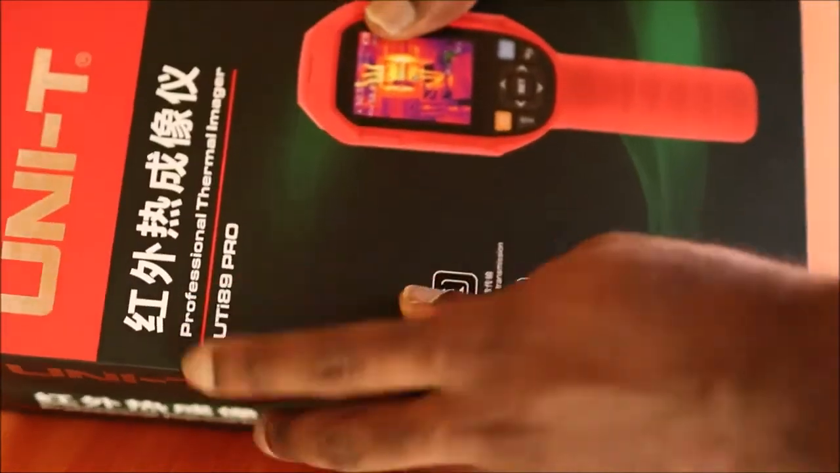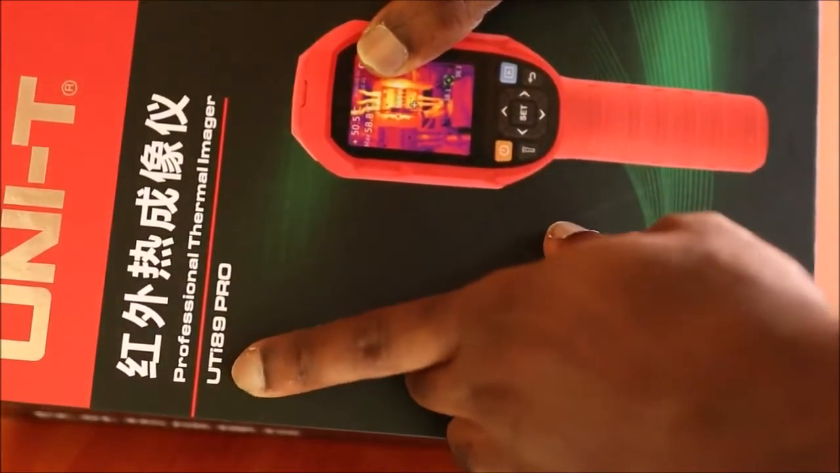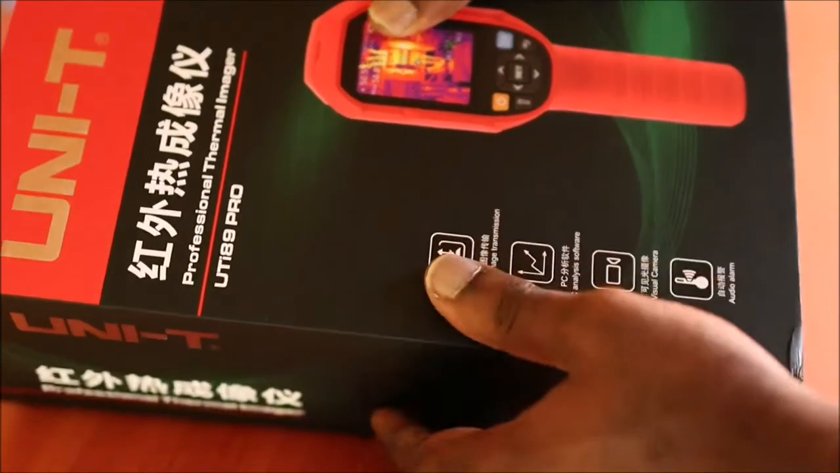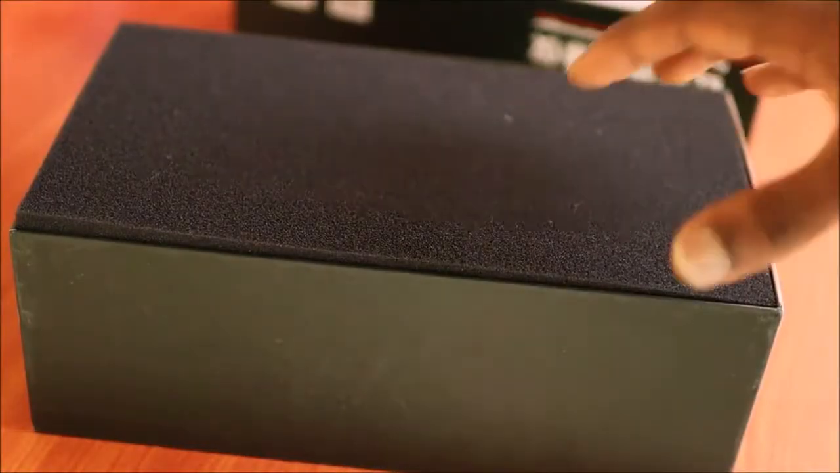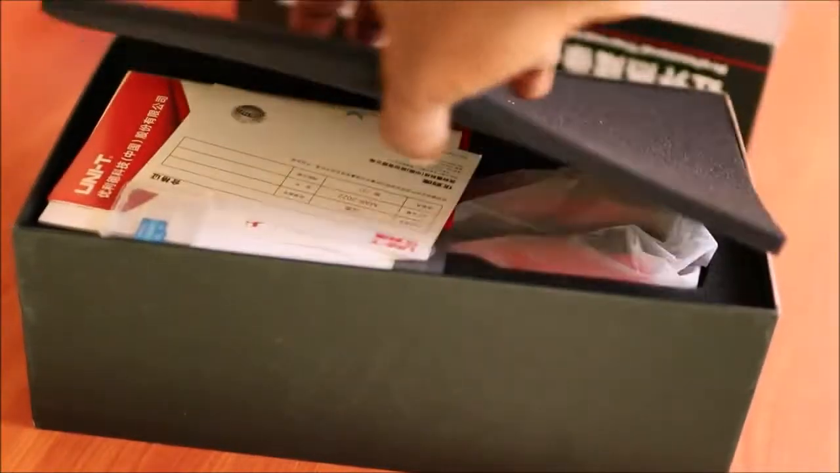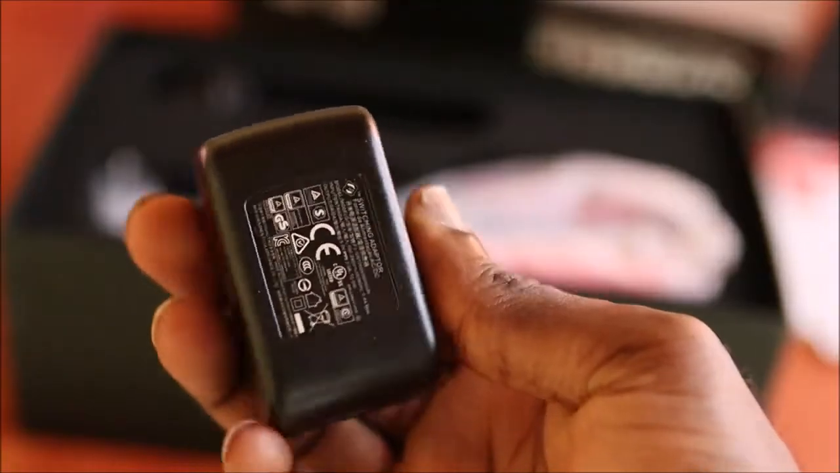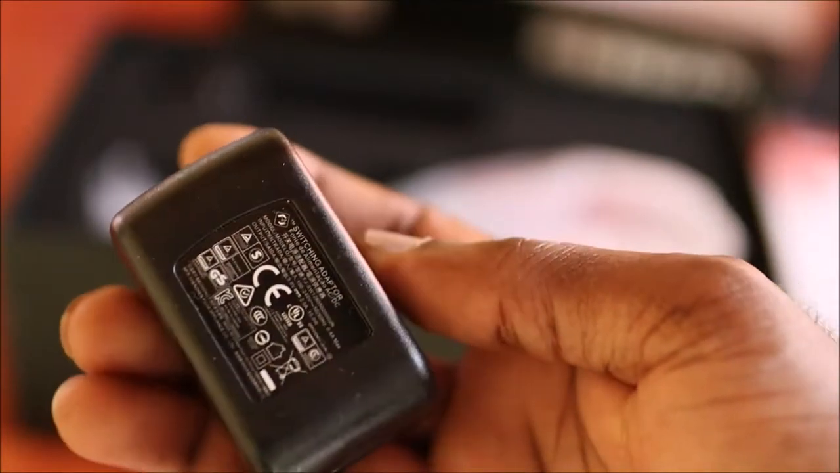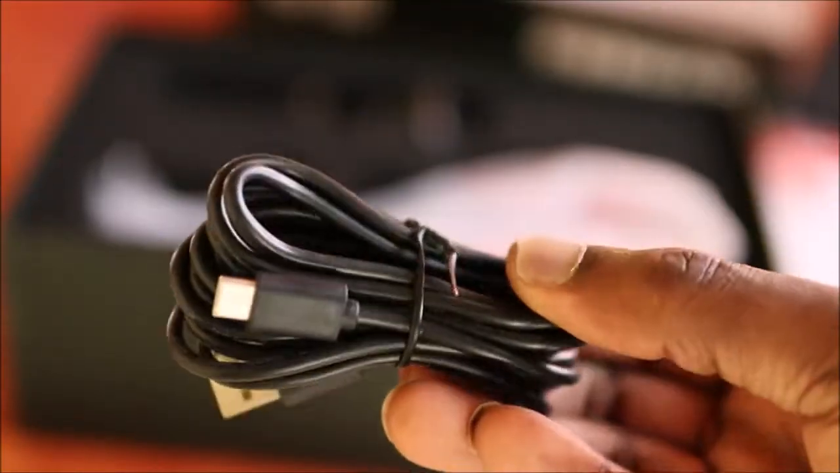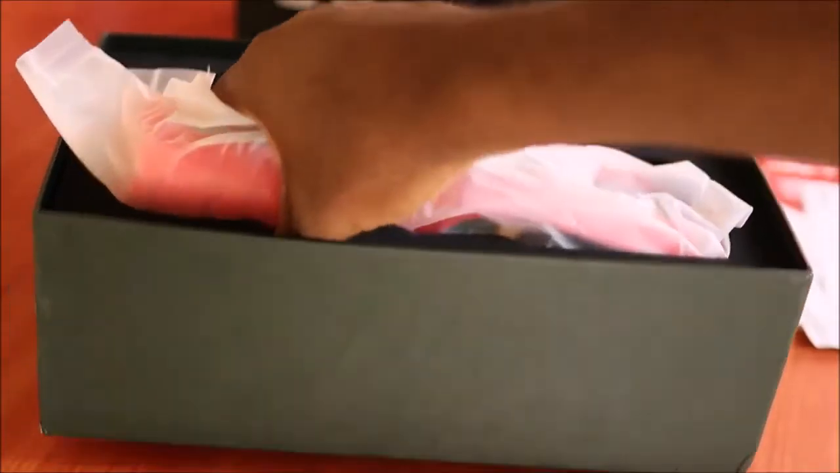We have a thermal cam, a professional thermal cam. The model number is UTI86 Pro. So guys, I'm going to open the box. What we have here is a nice covering with this foam. Guys, this is a 16 gigabyte card. We also have booklets. We have the adapter, and this can charge both ways with 110 and also 240 current. We have the USB cable. This one is type C. And we have the thermal cam.